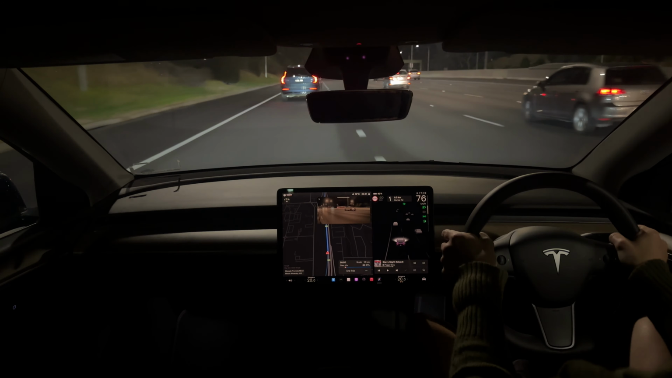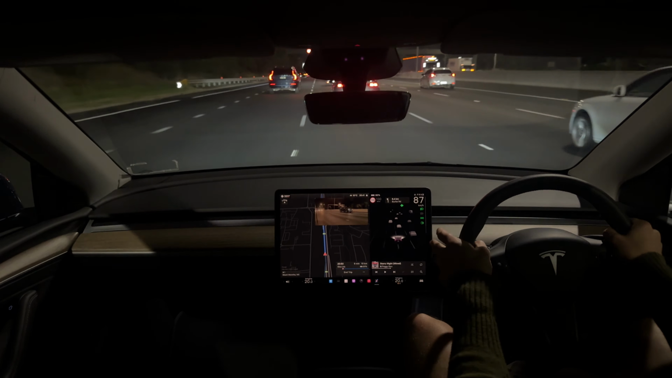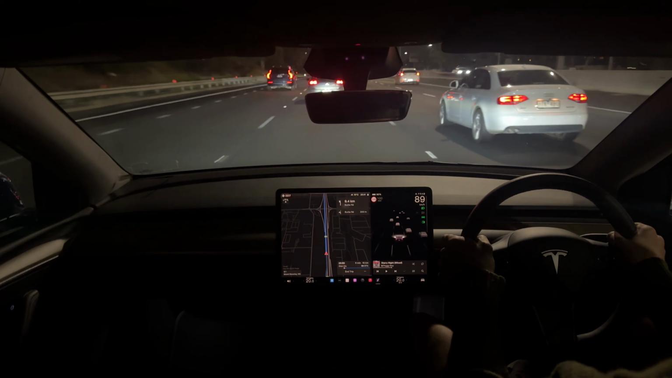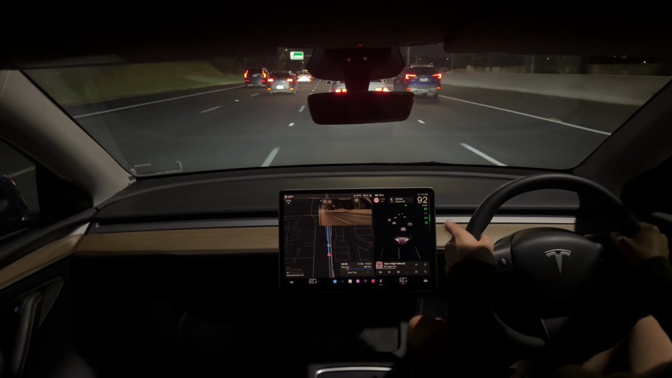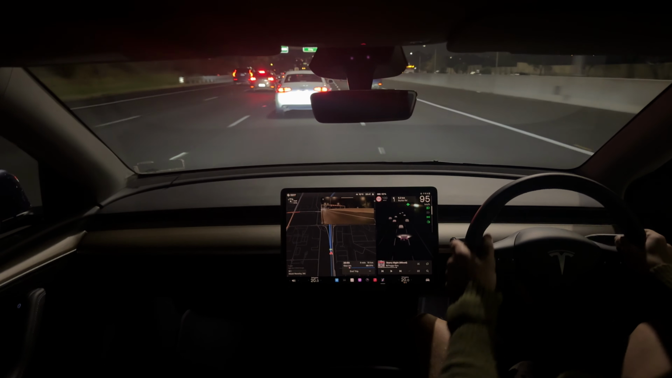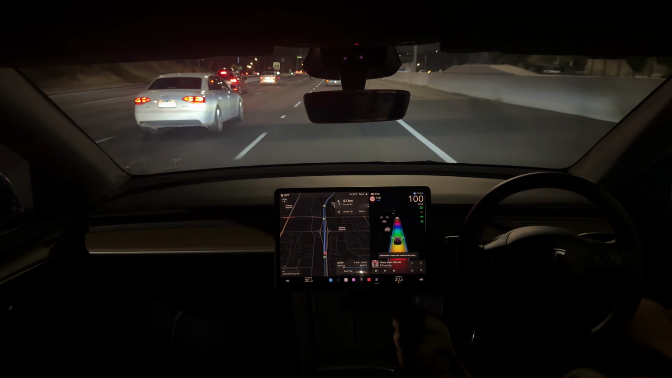So let's head on over into one of the fast lanes on this right-hand side here and have a chat about Autopilot in Australia on a nighttime drive. Heading across, and we'll get right across into this far right lane. You know, the car does a good job of holding that speed. So 100, there we go, and it centers in nicely.